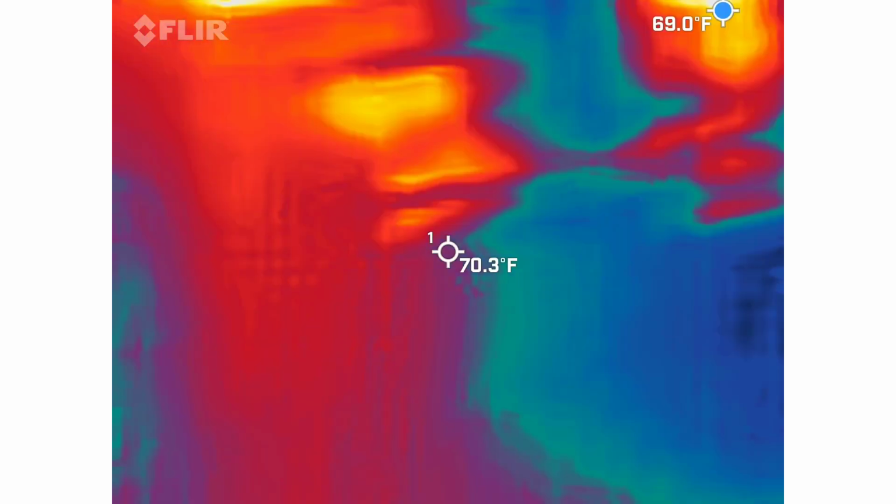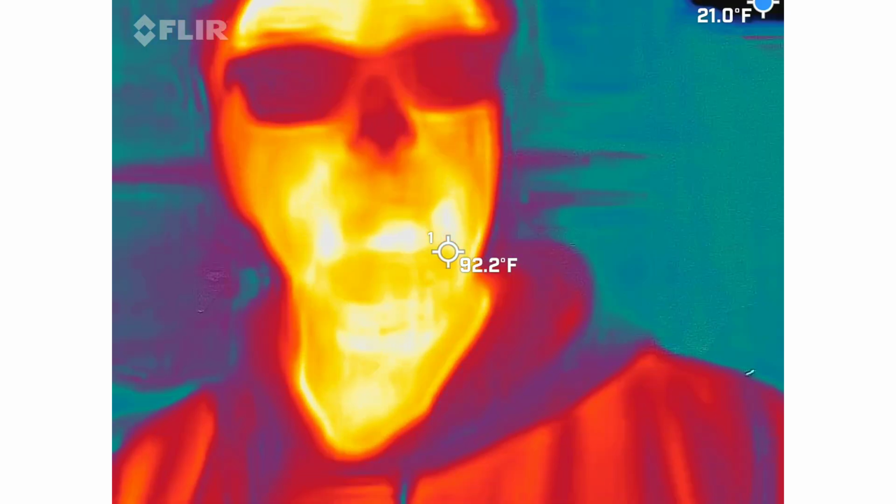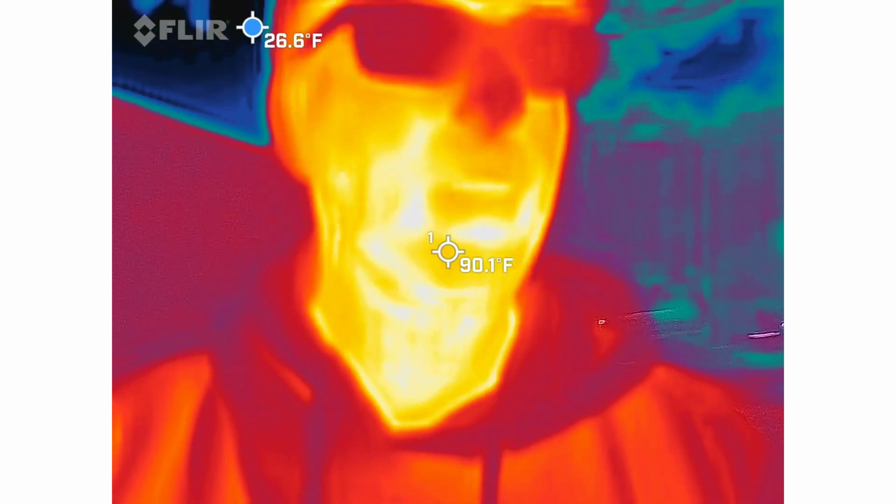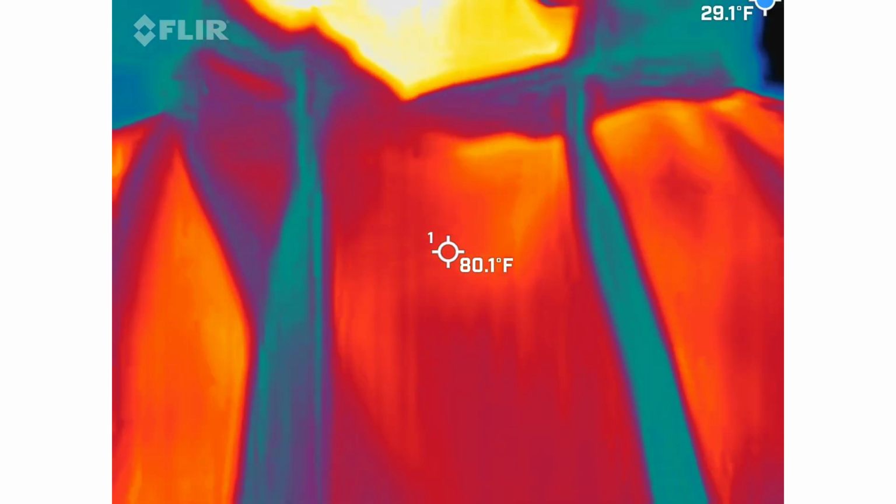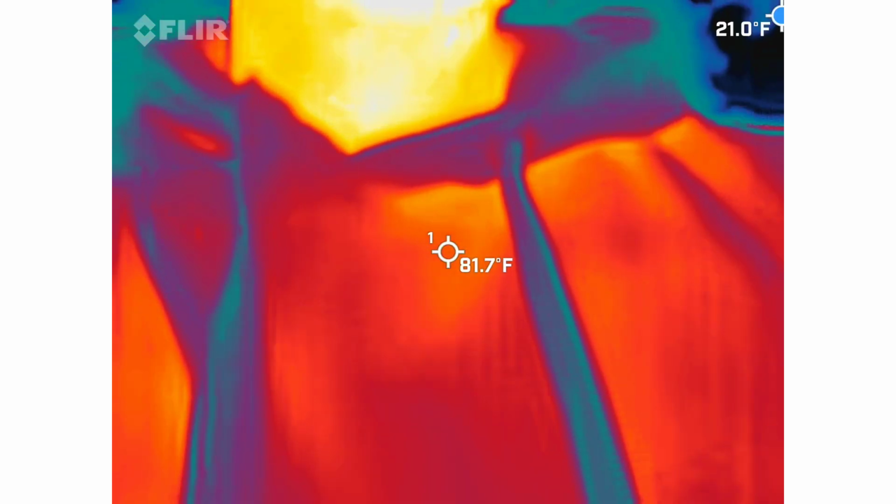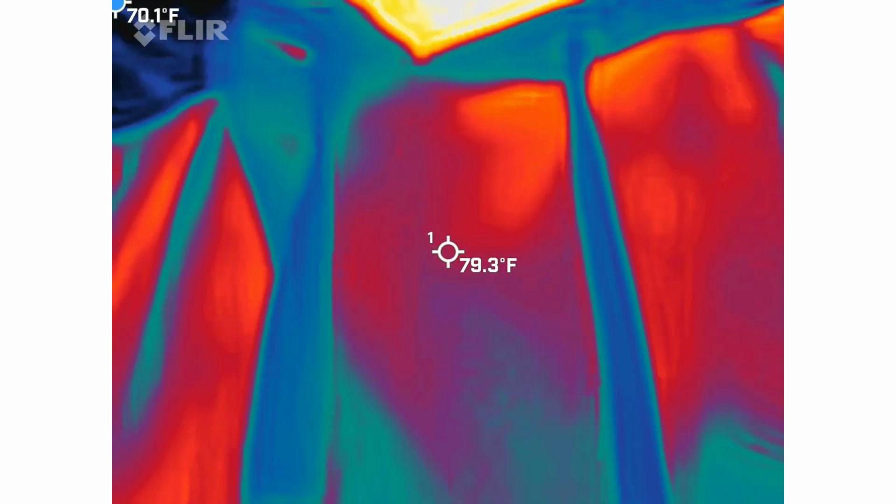All right, so quick demo. Thermal imaging, you guys should be able to see me in there. I'm the red, orange, and yellow guy. So that means I'm the hottest thing inside the picture, ladies. So, we're looking for blue and black spots. Drake's already looking at me like, really, man? So, we're looking for those blue and black spots to be moving on their own or to take shape.